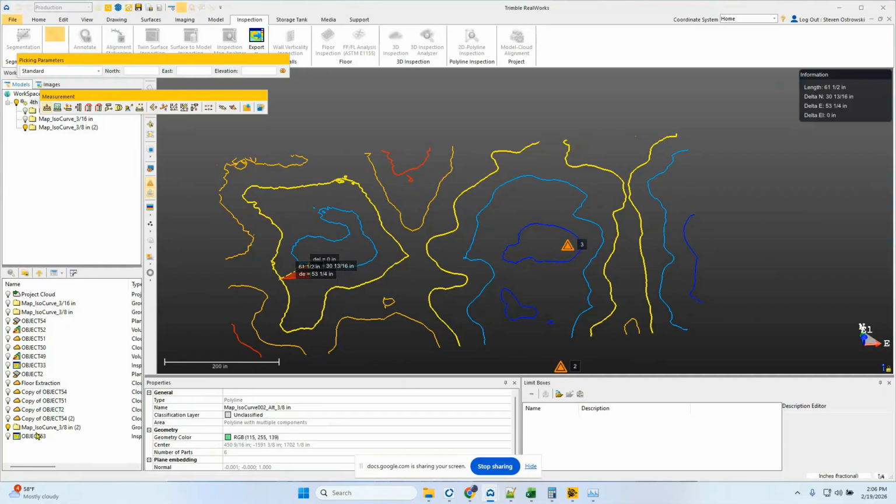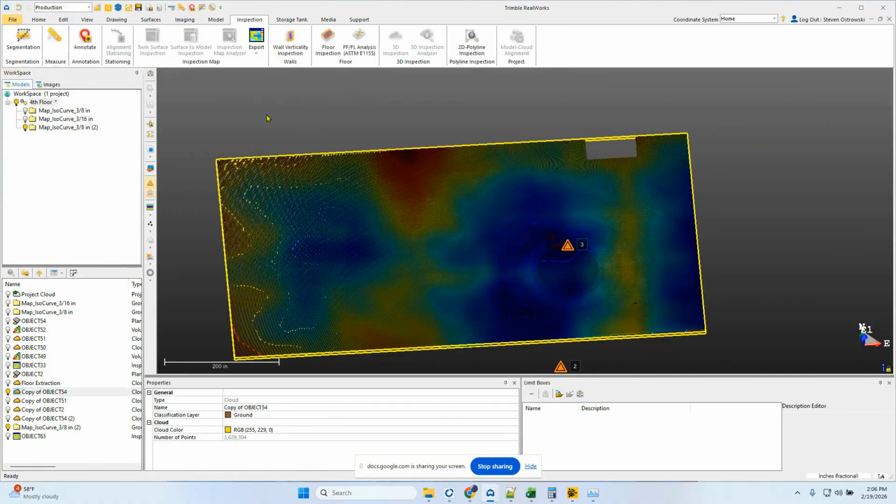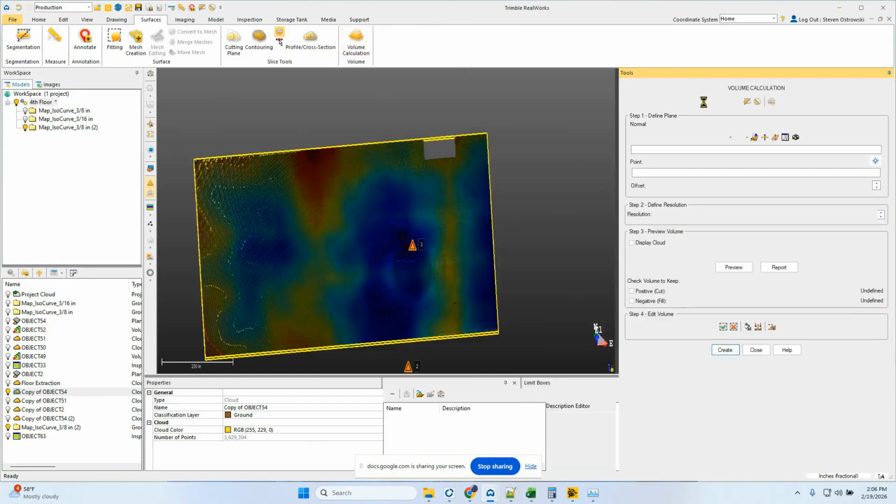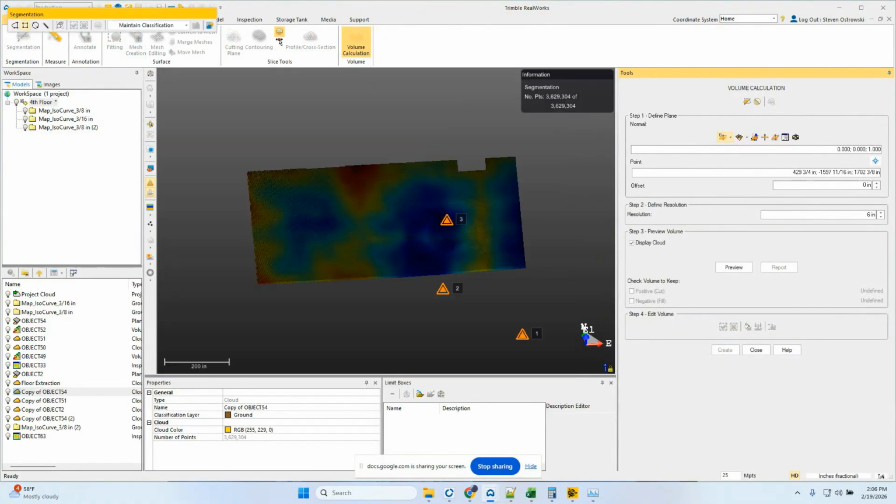But there's another way to do an estimate that I wanted to share as well too. So with this, I'll share the contours, but I can also do a volume calculation and do a similar plane best fit to the data there. So we'll do everything that's there.